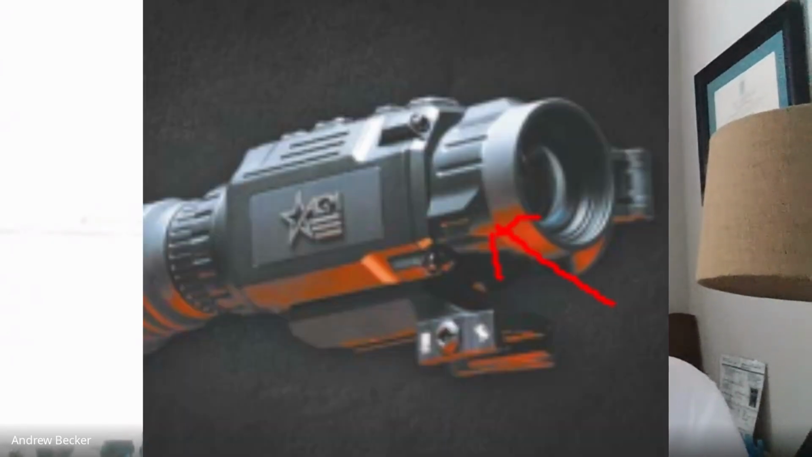With that, we did incorporate a throw lever built into the front of it, especially for guys up north that are going to be running gloves the majority of the season, a lot easier for them to make those adjustments. We're still using American Defense mounts with everything. They've been great to us, really supportive of us. So we're definitely going to continue moving forward with them.